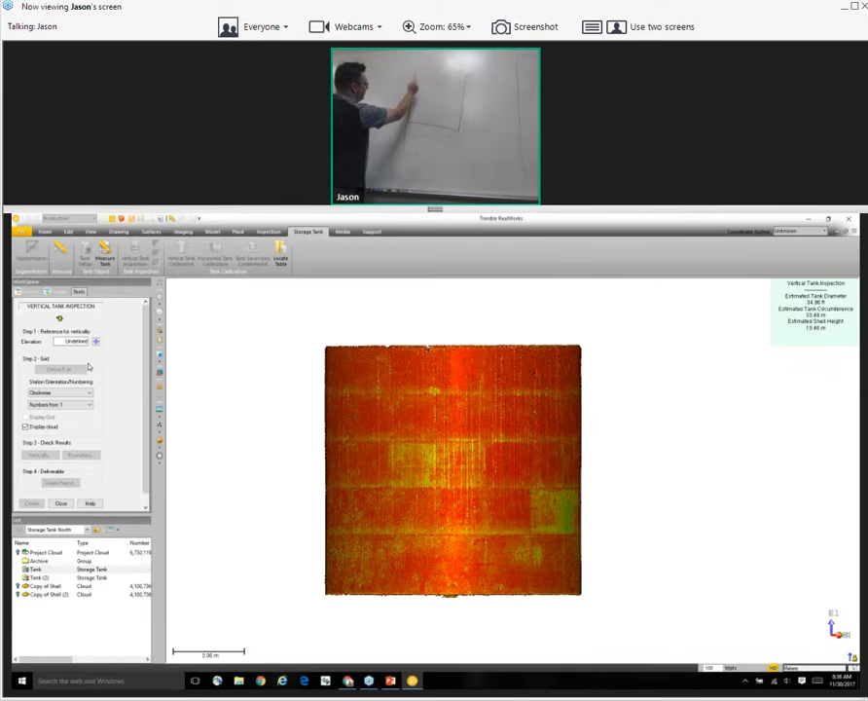And we want to compare the tank shell to that vertical line. And we want to do that at each of our stations. Remember the 1, 2, 3, 4, etc., going all the way around. So we want to do it at the same height, create a vertical line, and check it all around the tank.